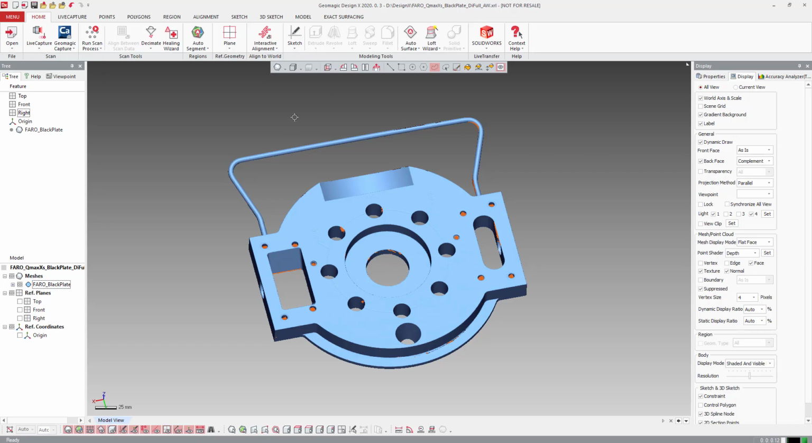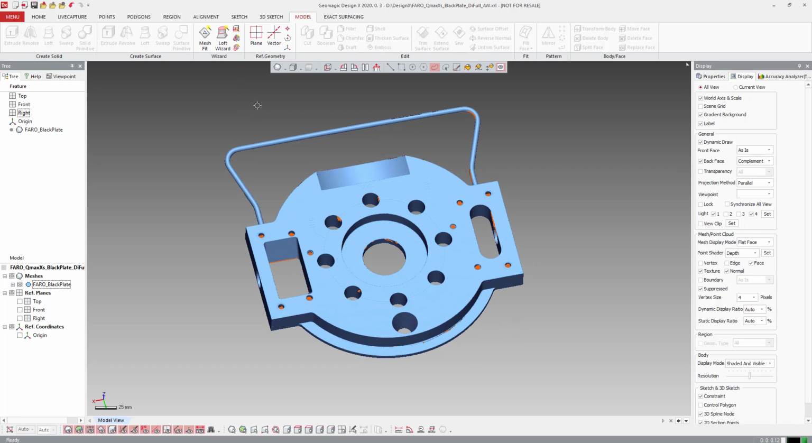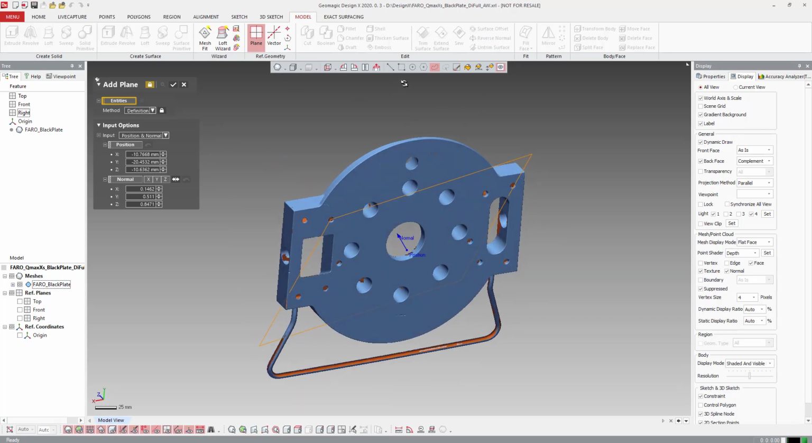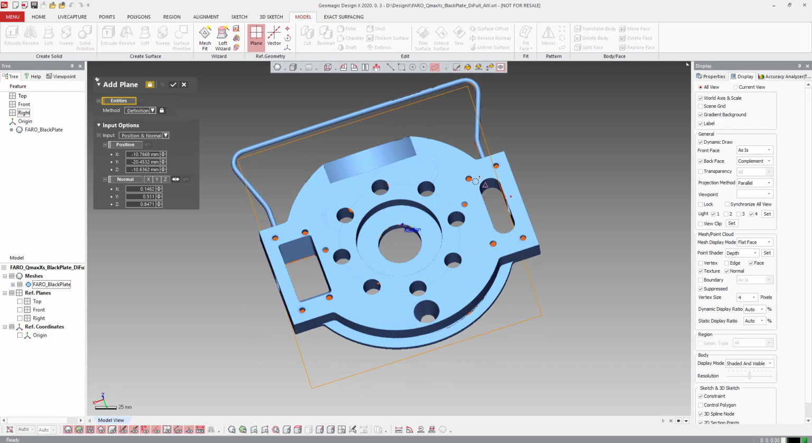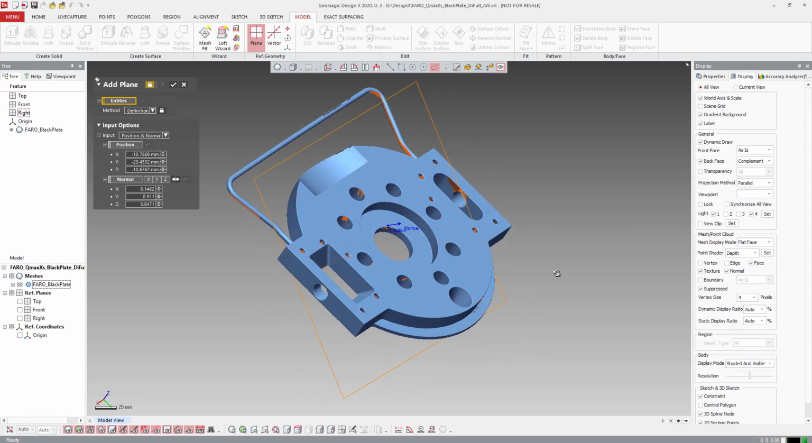So I'm going to start pulling out features. So it's going to be a little bit of a lengthy video, but we can always speed one up for you. So first things first, we're going to pull out a plane. I'm going to use the top face of this rather than the bottom because a lot of our features are going to be based like going down from the top and things like that as far as spacing and everything else.